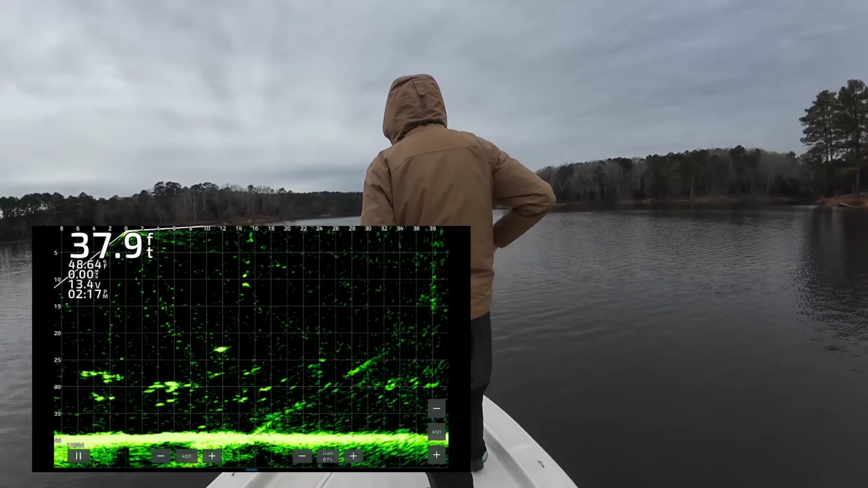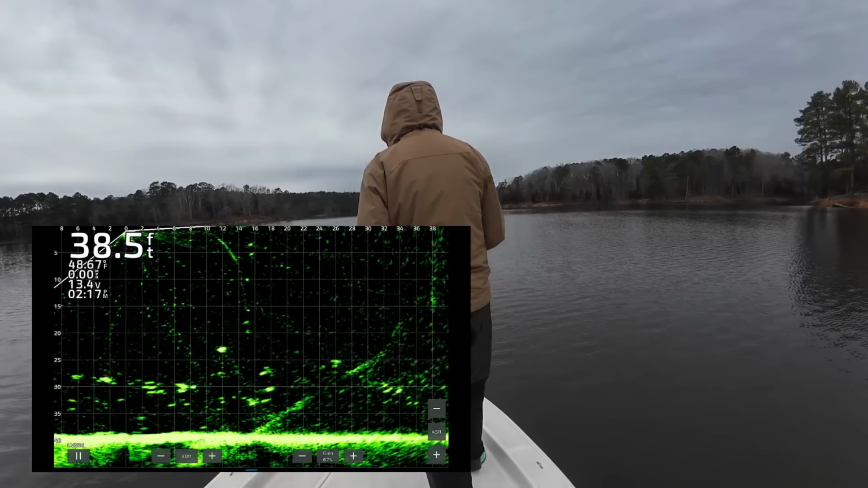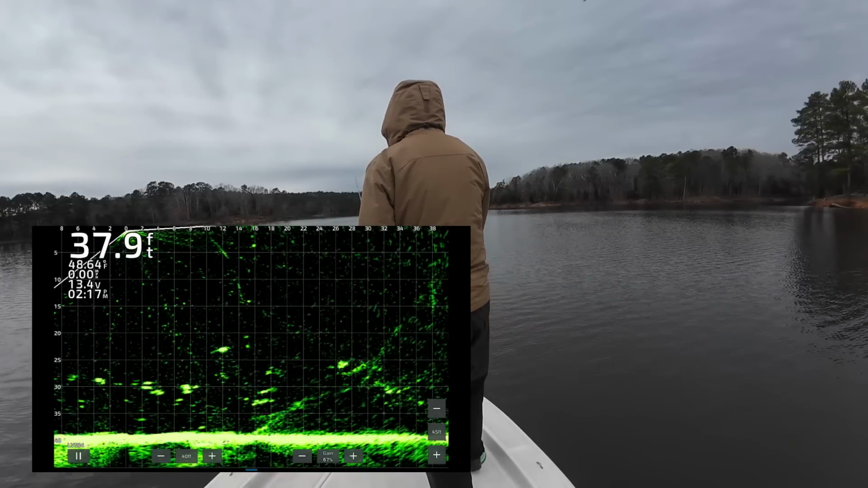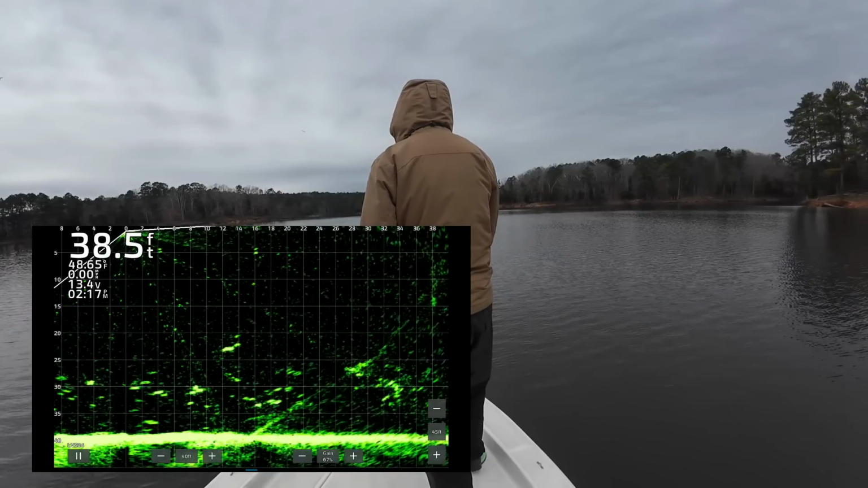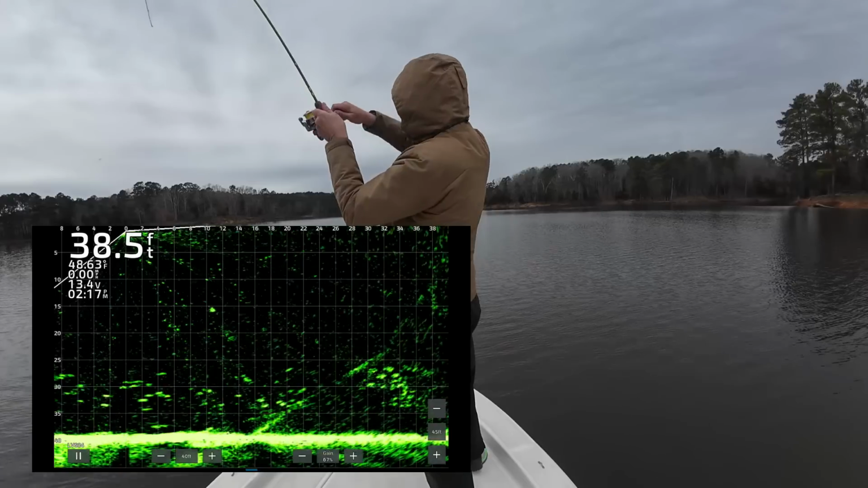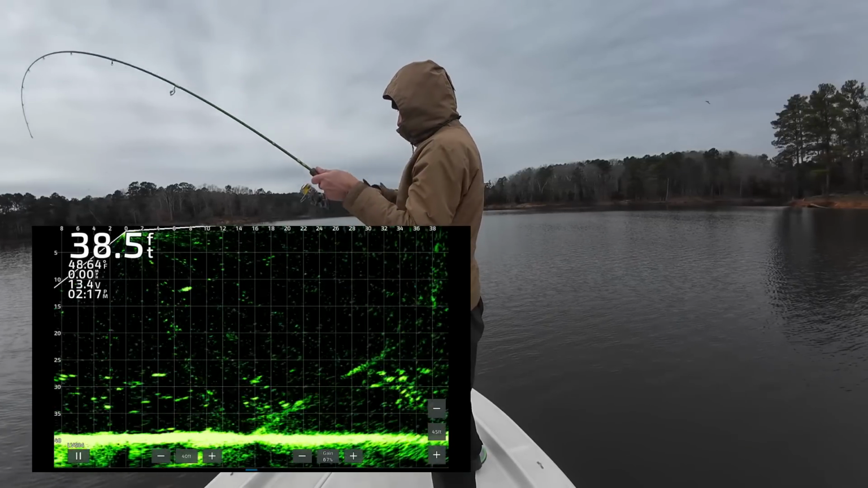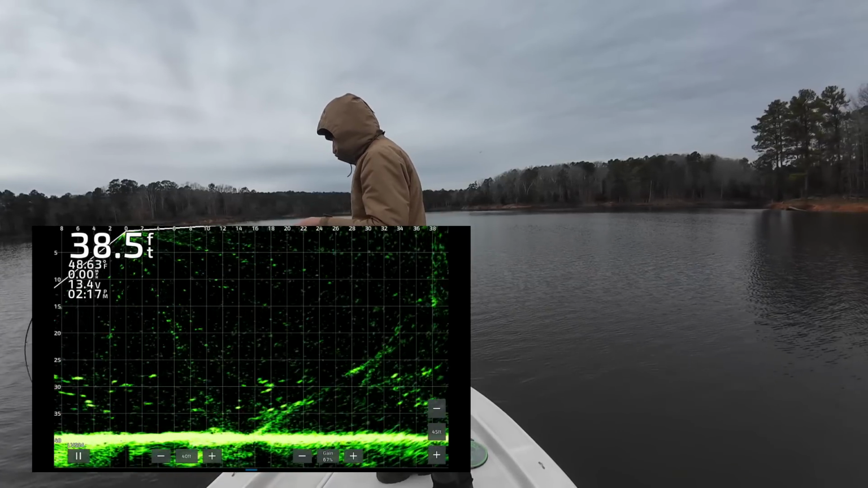15. One crappie sitting down about 24 feet, about 12 feet out. Let's see if we can get him to take what we're offering. Got him. He did want it. Oh yeah, that feels like a nice one.